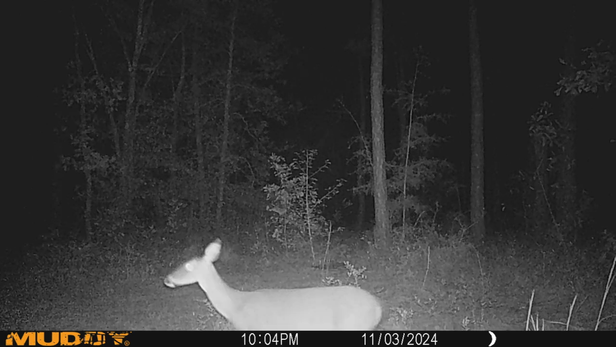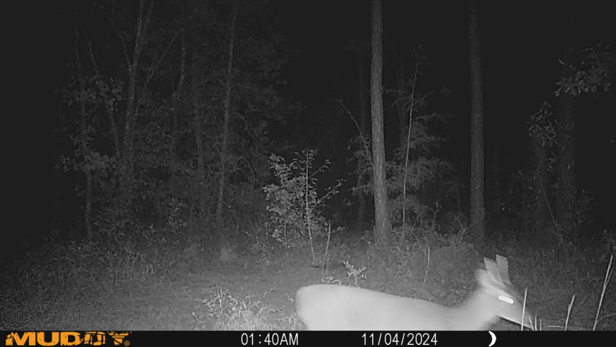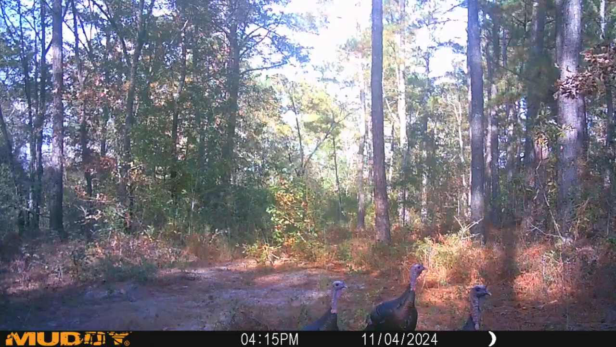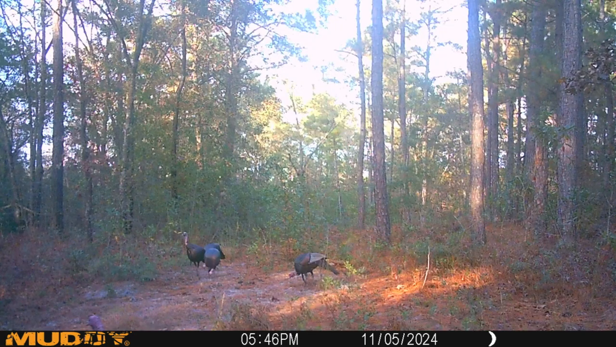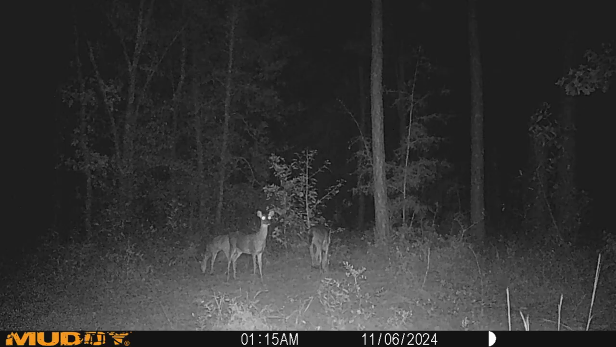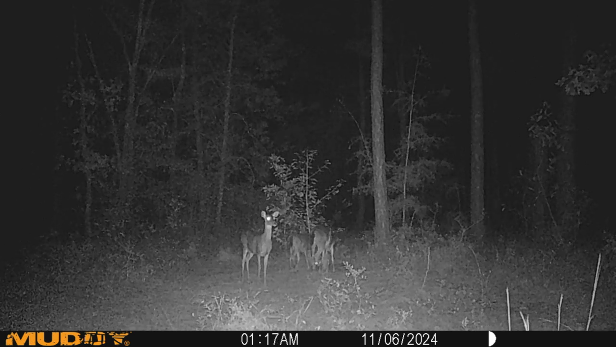Still waiting for a picture of that buck to come back. It's the only buck that we've seen, that little one horn or cow horn looking thing. That's a spike. Got some turkeys. They want in on the action. Come get them some corn, but of course they don't care about the attractant either. They won't be here in March, I guarantee you that. March, April, May, them turkeys will be gone. That's what happens every year. They're here in the fall and the winter, but they move on.